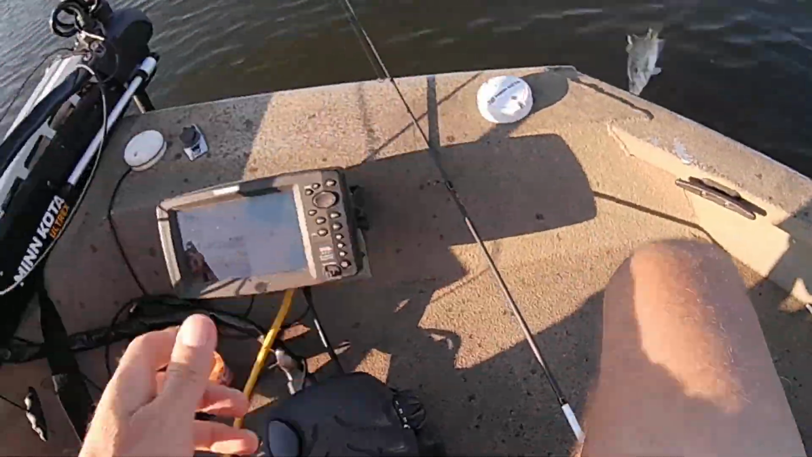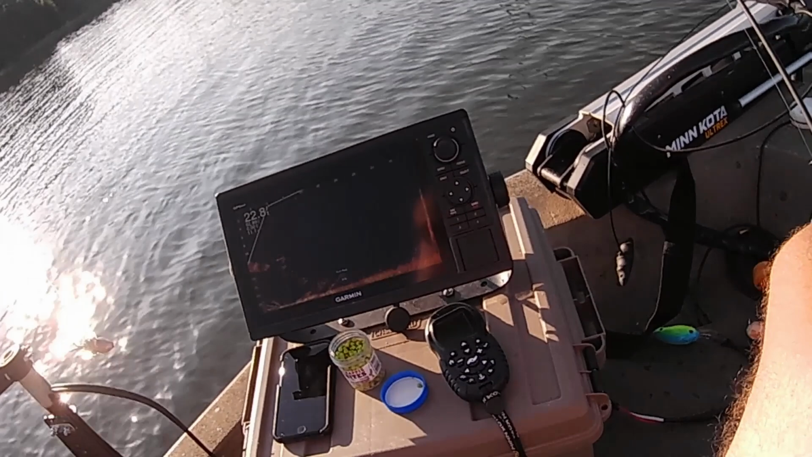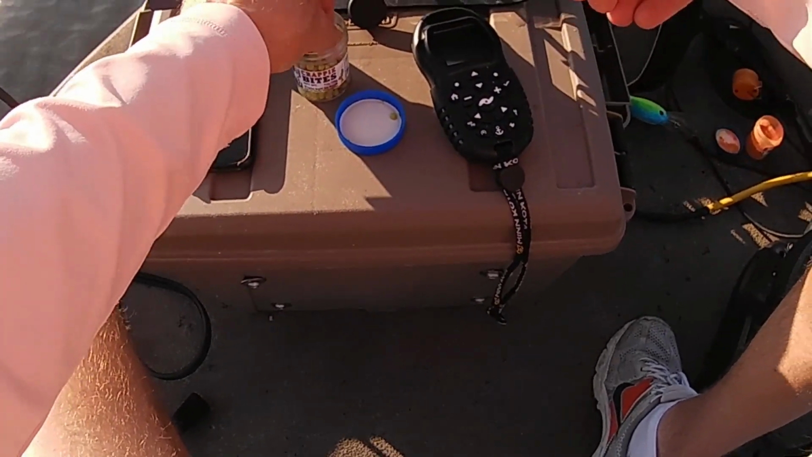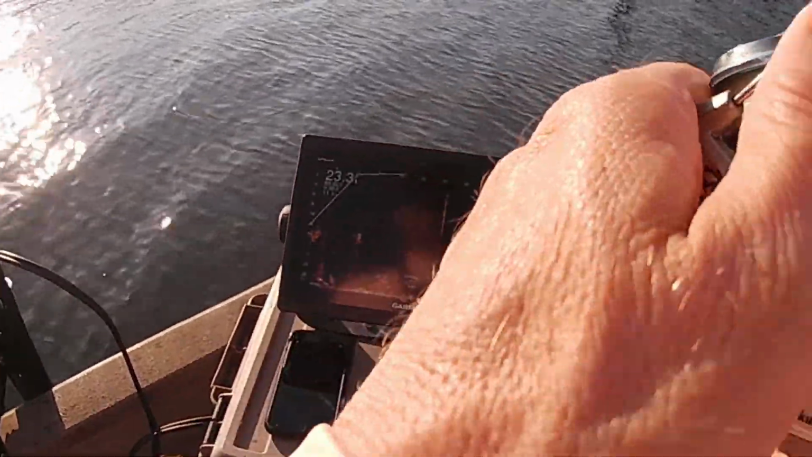First one I didn't get on camera there. They are very, very spooky. I'm not sure why exactly. But they are.